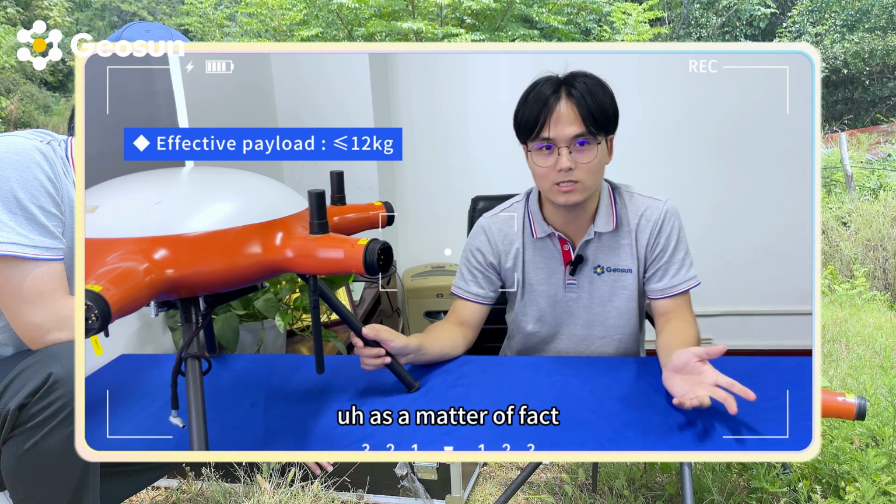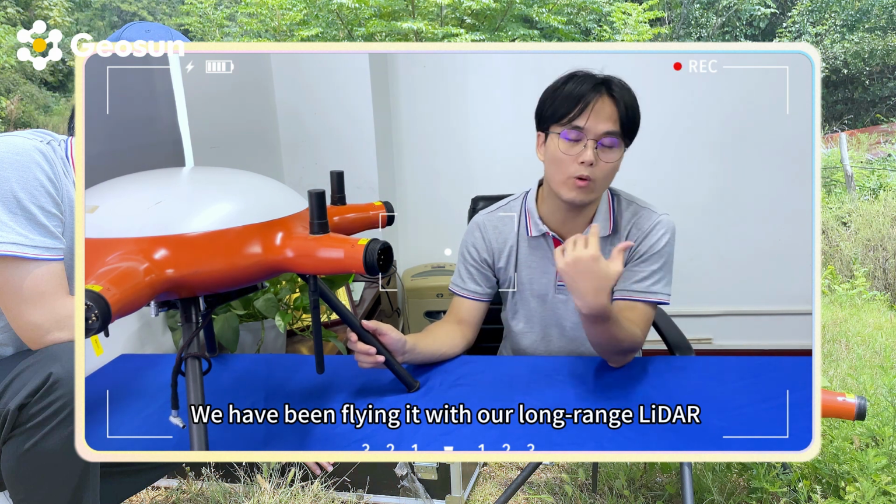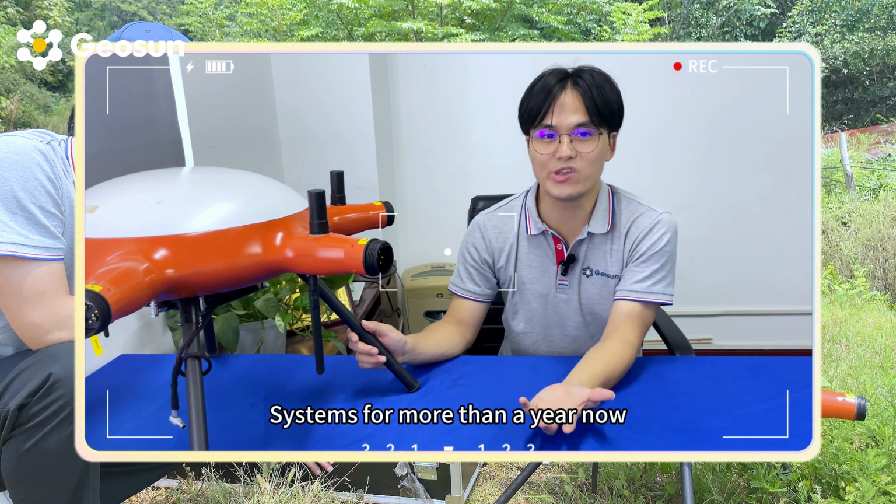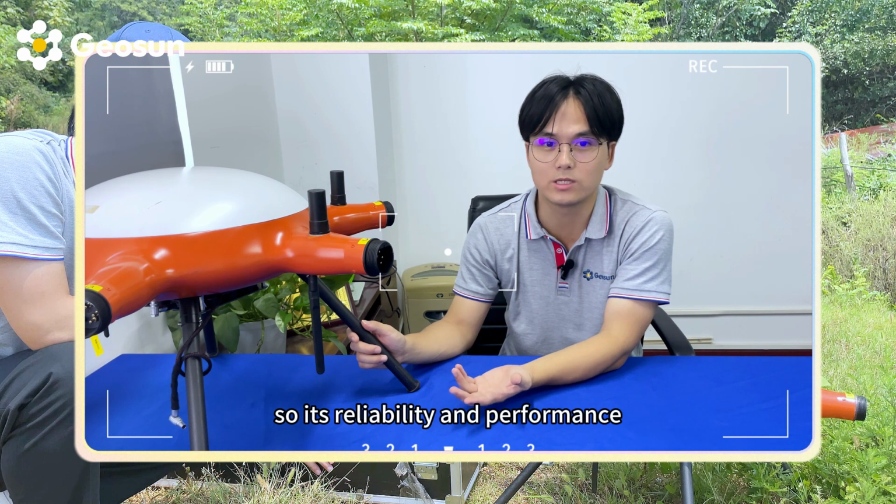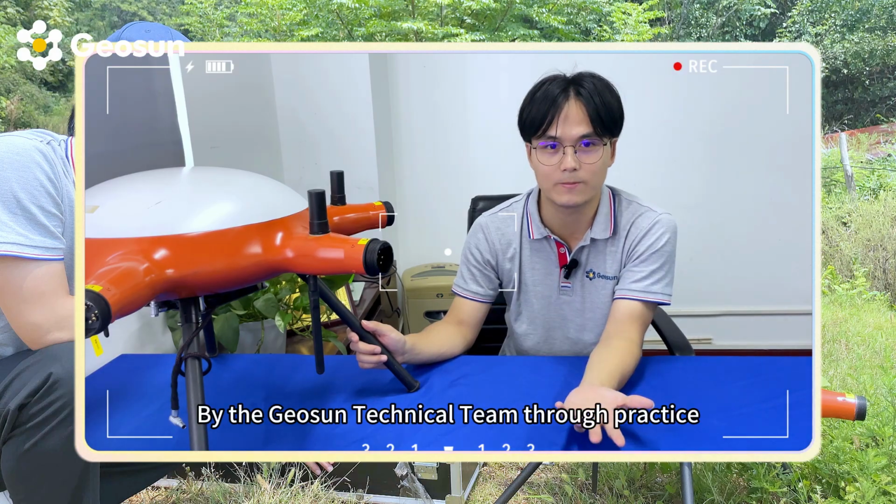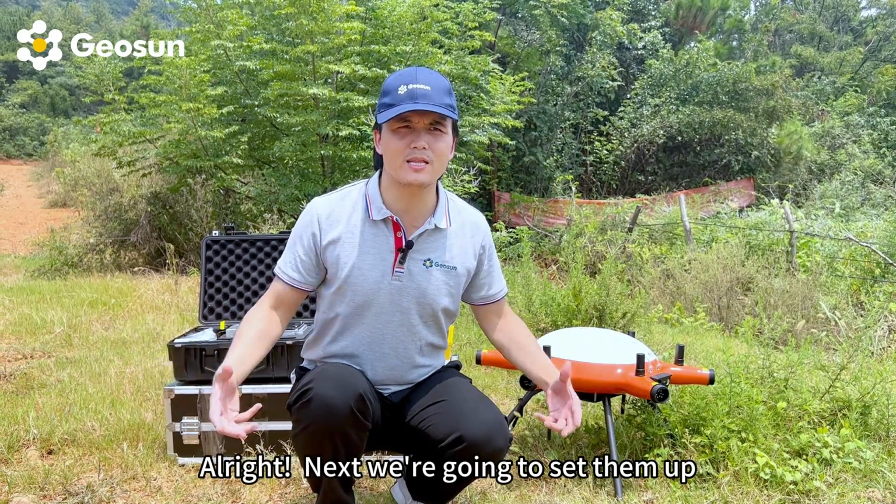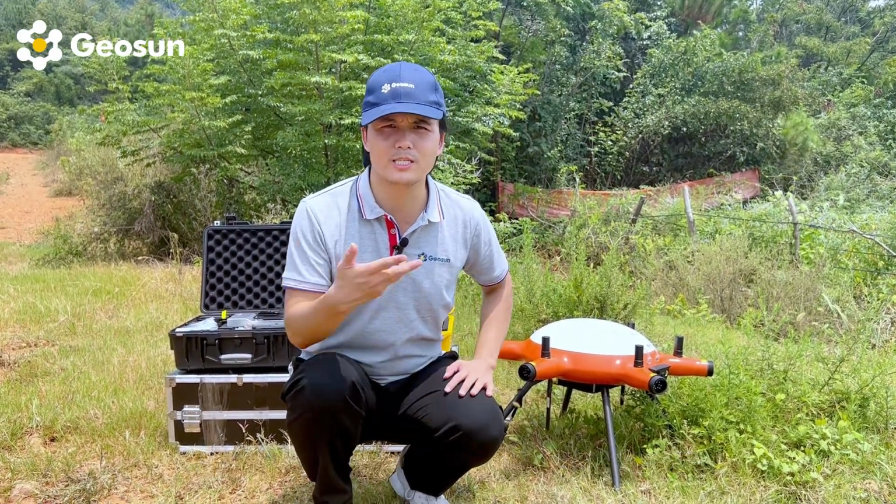As a matter of fact, we have been flying it with our long-range LiDAR systems for more than a year now. So its reliability and performance is largely proved by the Geosun technical team through practice. Alright, next we're going to set them up and get ready for the mission. Let's do it.